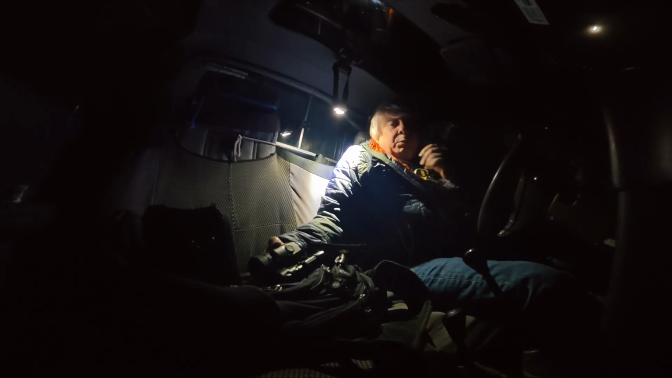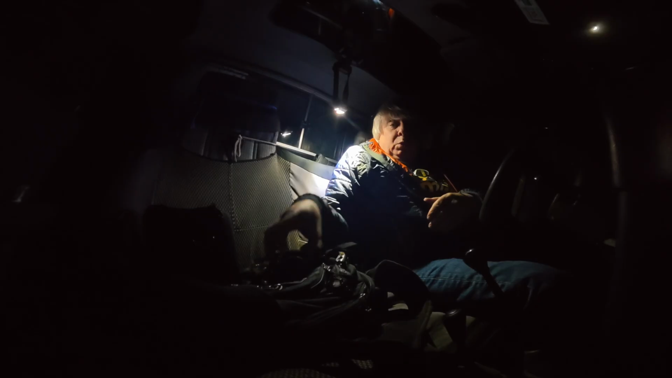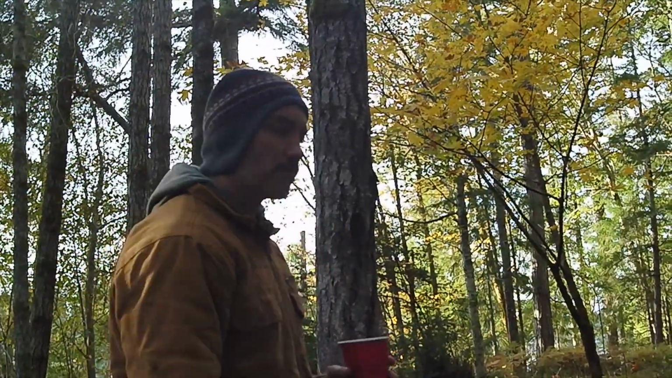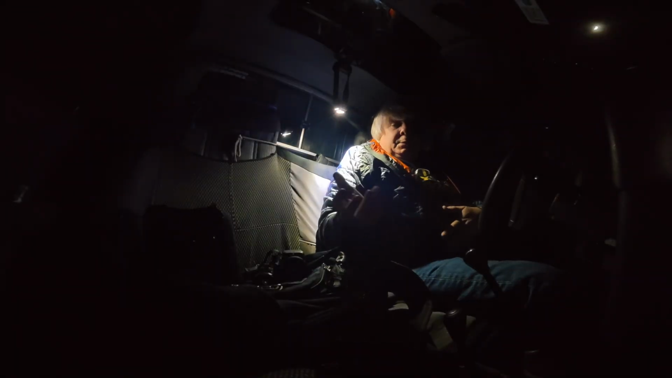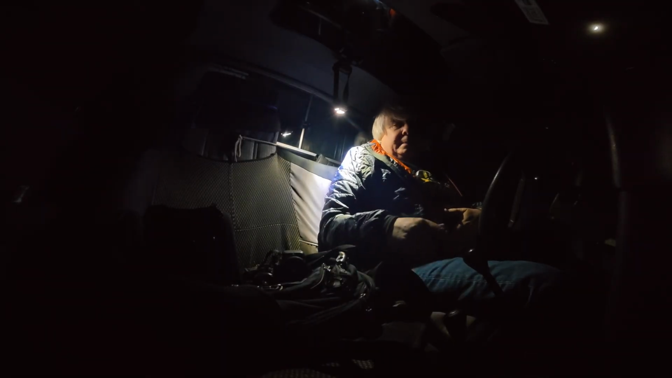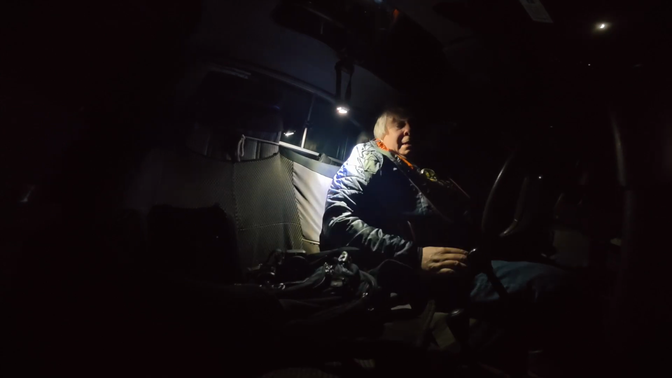One of the things that is cool about this is that it can record right off of a laptop or a phone, but it kept asking me for a password on the little screen. So I put that in and nothing happened. I did that a couple times. I wasted like half an hour just trying to show you what this thing can do.